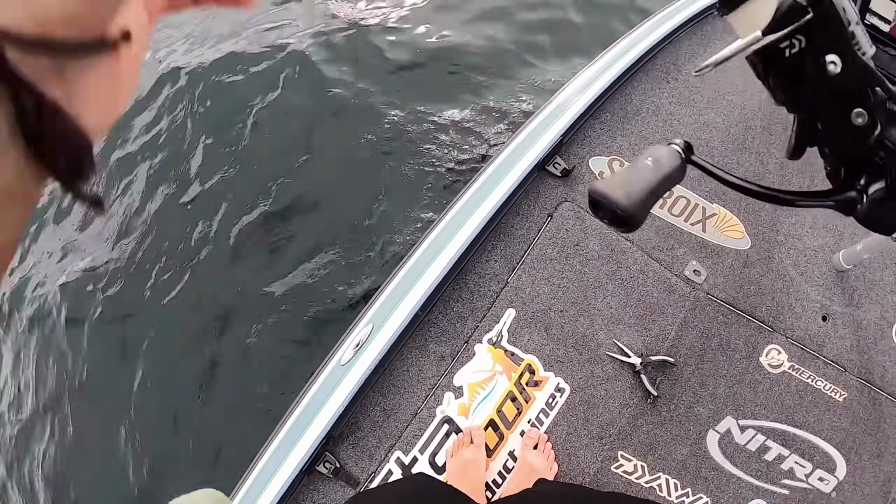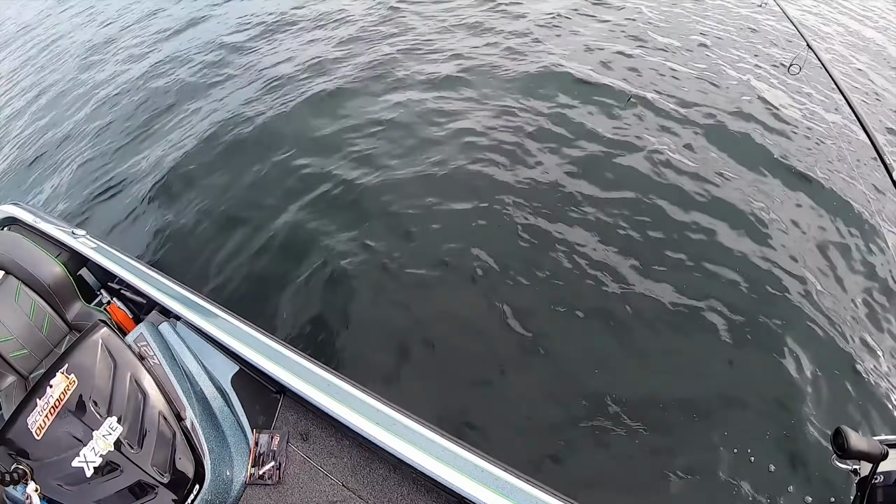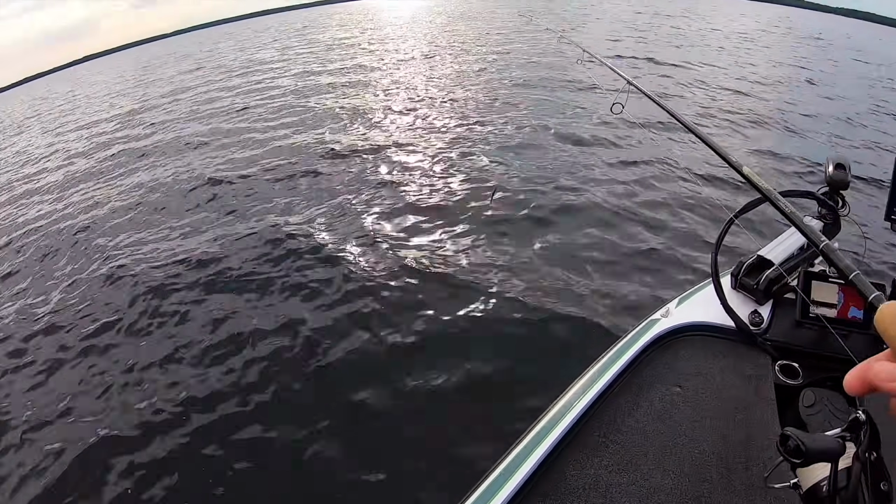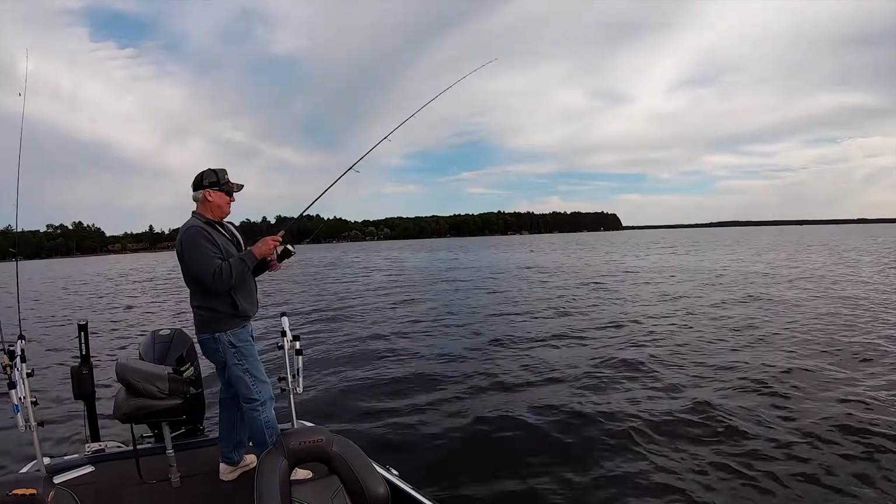We're sitting at about 9, but we're casting deeper. We're on a weed edge that runs that way. And out there it's deep, probably 16, 17 feet, at the basin of this. And then there's another hump. And as I'm talking, my dad gets one on the weed line.